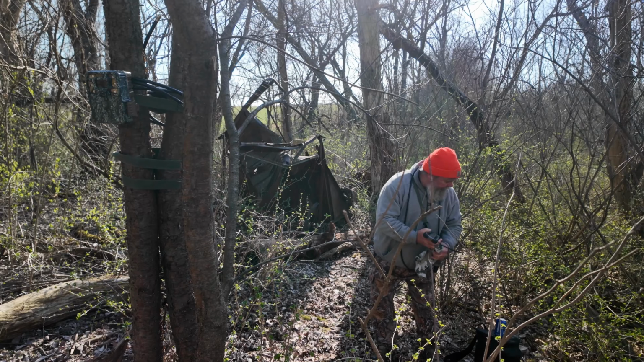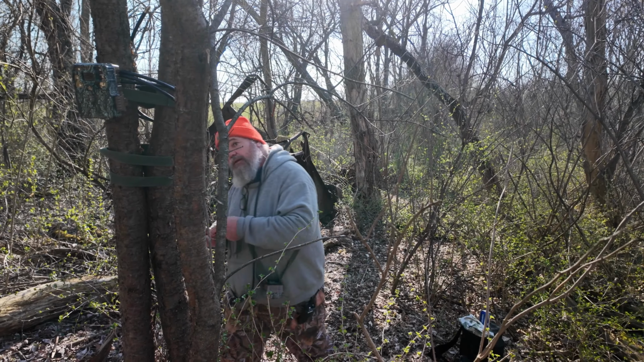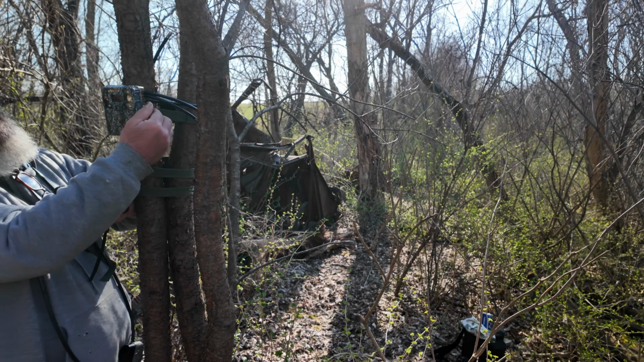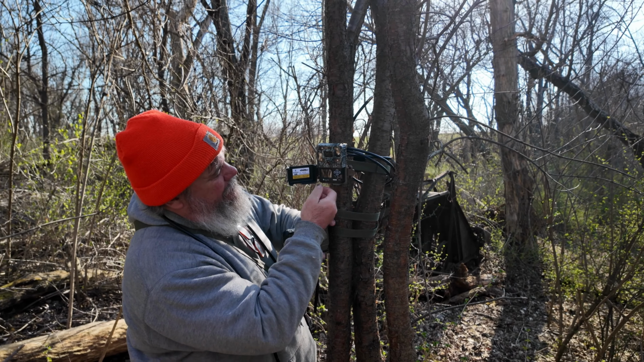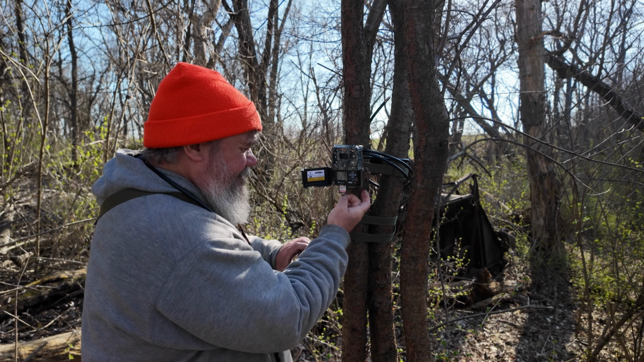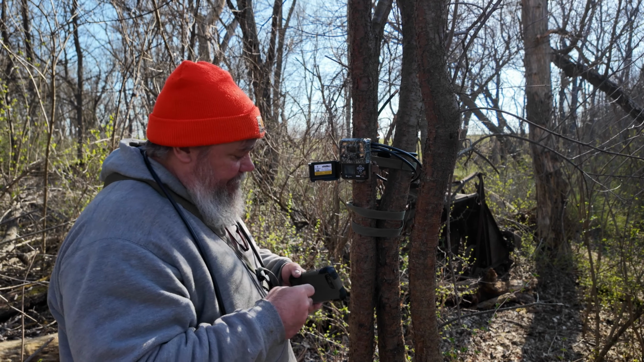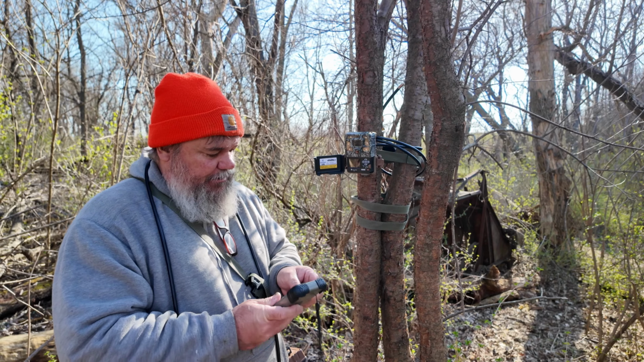And what I'm doing now is I'm getting my viewer out. These take the full-size SD cards. Yeah, they do. All of mine take the full-size SD card.